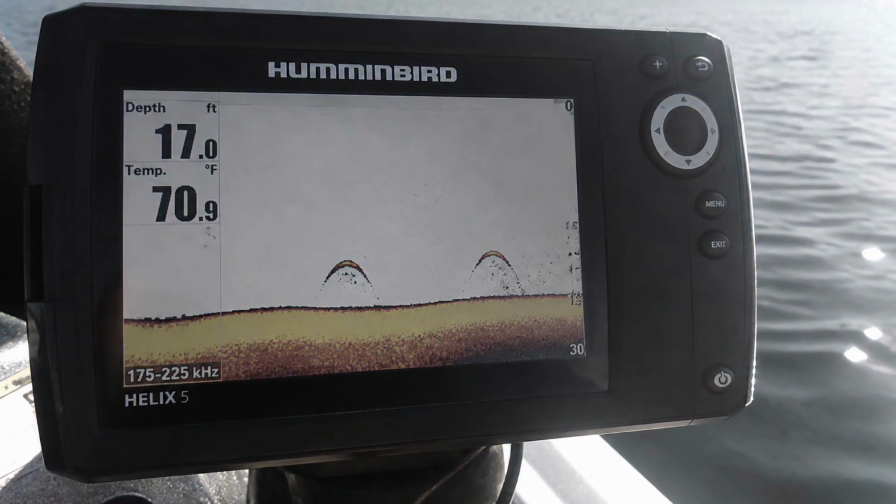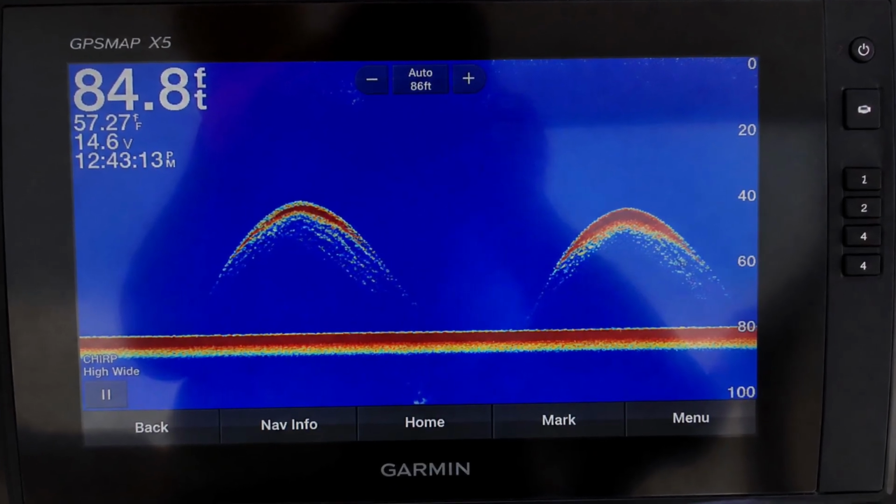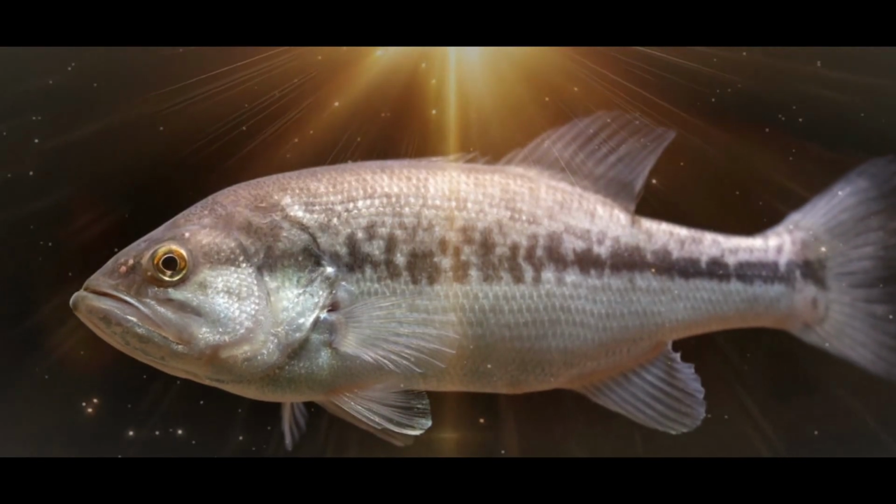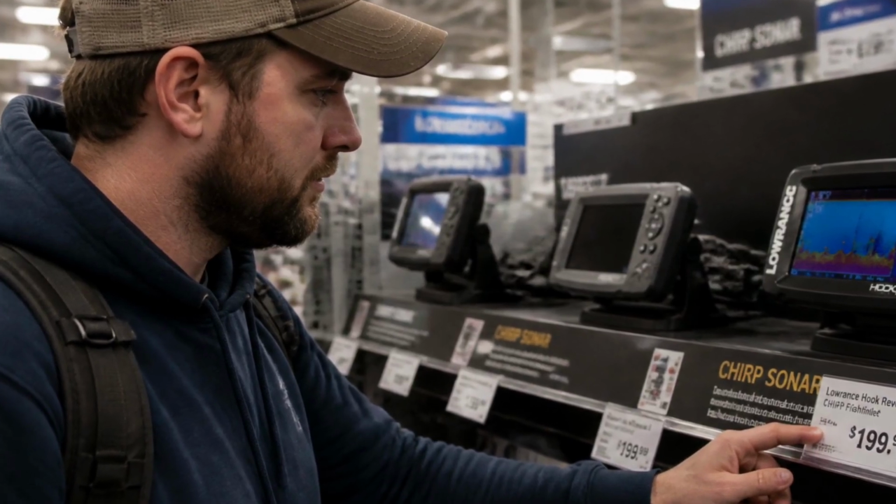So it doesn't see more fish. It separates the ones already there. So 2 bass hugging the bottom stop blurring into one fat smudge, worth knowing before you pay up for it.